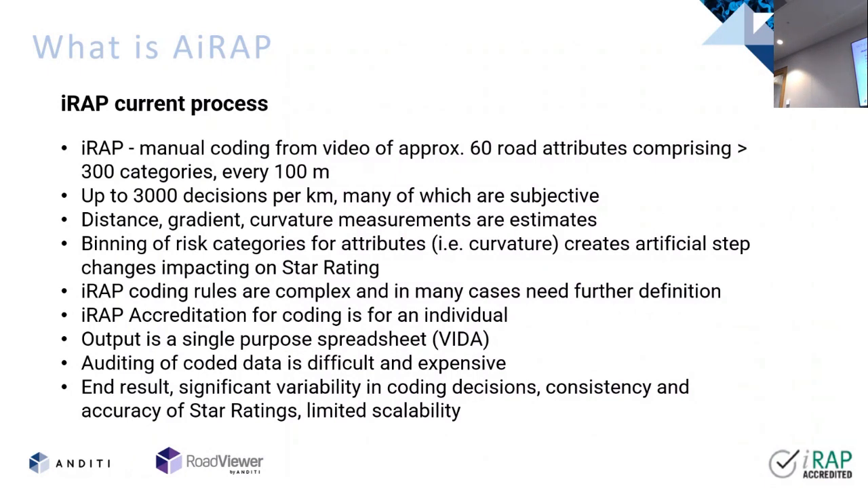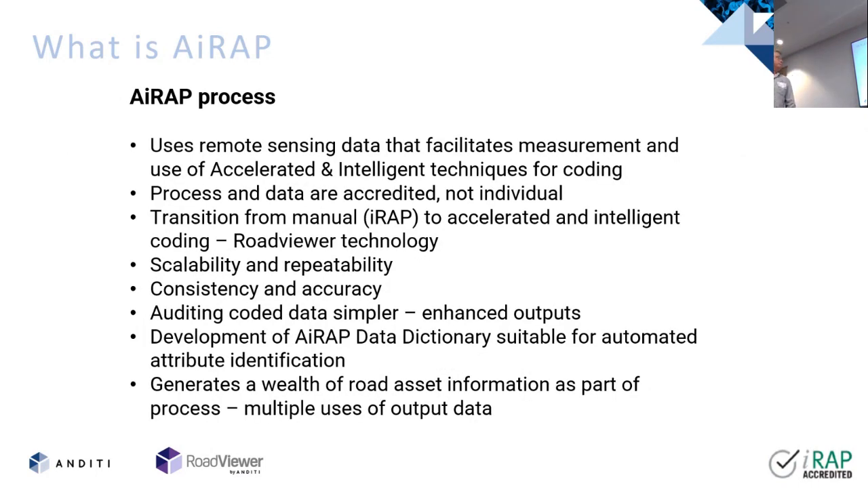So the end result is we get significant variability in coding decisions, consistency and accuracy of the star ratings, and really limited scalability. And that's going to be a real challenge in meeting UN and iRAP's goals to go forward. The AiRAP process that we'll show you a little bit about uses remote sensing data, and that allows us an accelerating intelligence. When they talk about AI or accelerated intelligence, there is artificial intelligence, but there's also other processes that we use to speed that whole process up going forward. So we're calling it accelerated intelligence. The process and the data are the things that are accredited by AiRAP, not the person. And that's a really important distinction, so you can get a lot more consistency when you run through.